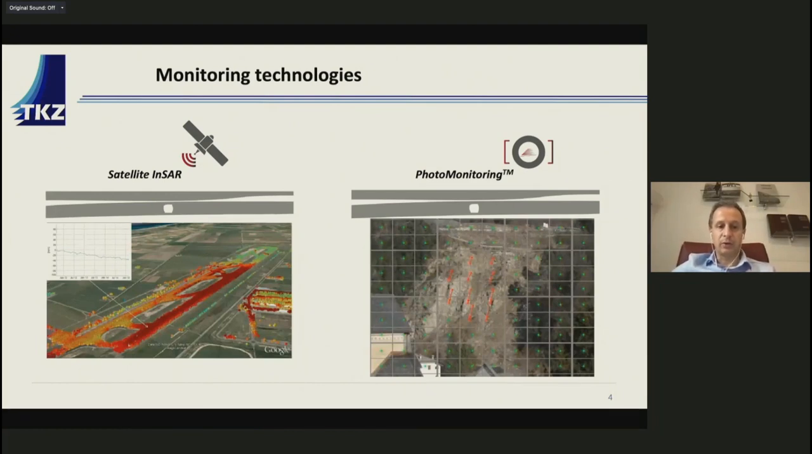The good point of this data is that it can be acquired in any weather condition because these are radar images, and thanks to this technology, called interferometry, they are able to measure very accurate deformations.